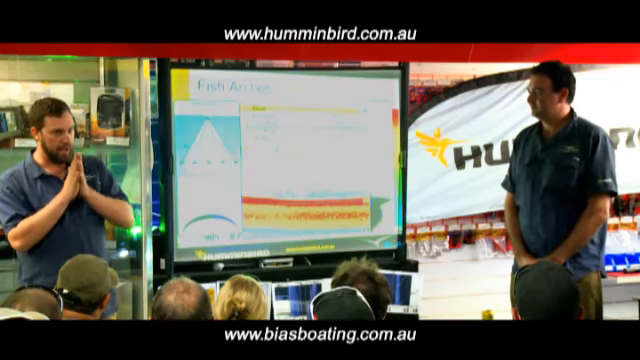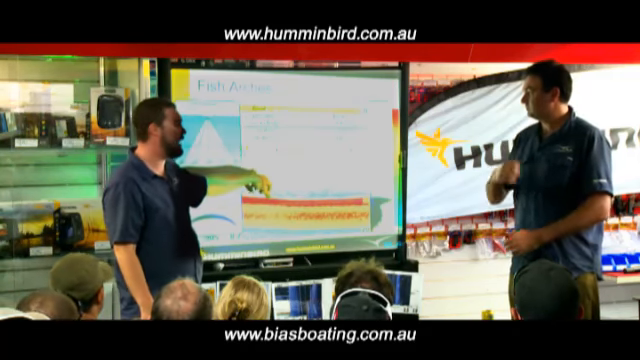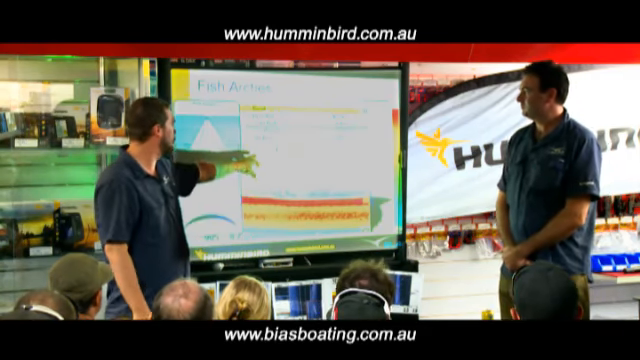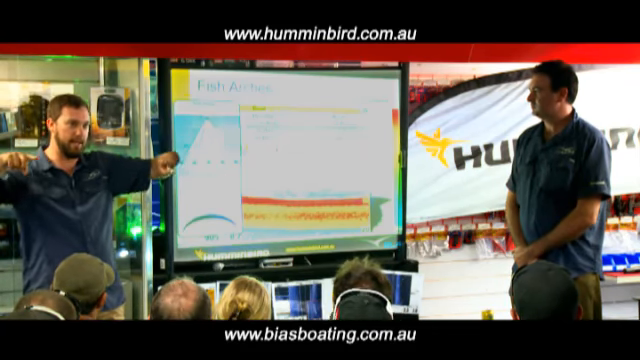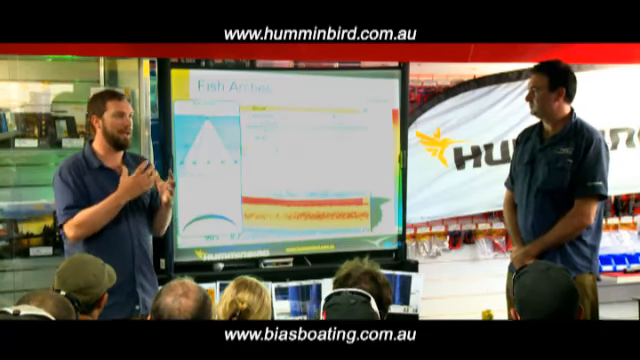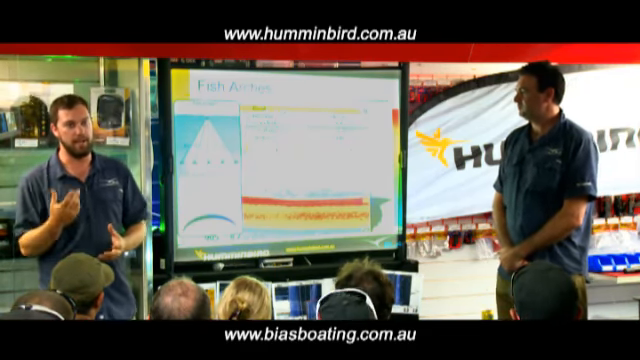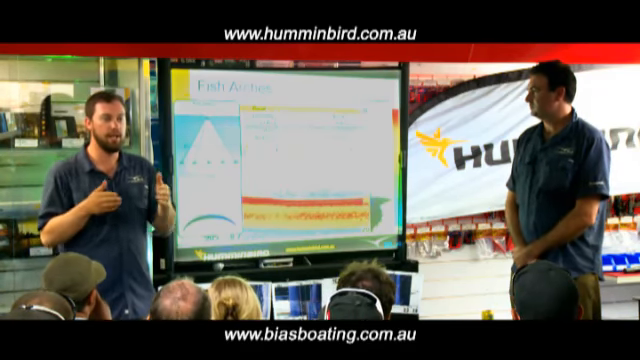In the case of the Humminbird product, here's a great example of where we're seeing traditional arches: fish sitting stationary in a school. We're moving over the top of them, they're going through our beam, and we're getting those traditional arches. However, as the boat slows down, those arches start to elongate and stay in a single line. And that's quite common. Realistically, there's a lot of product on the market that starts to replicate those arches. We don't want that. We want to see the raw data that we're getting back from the signal being sent from the transducer.